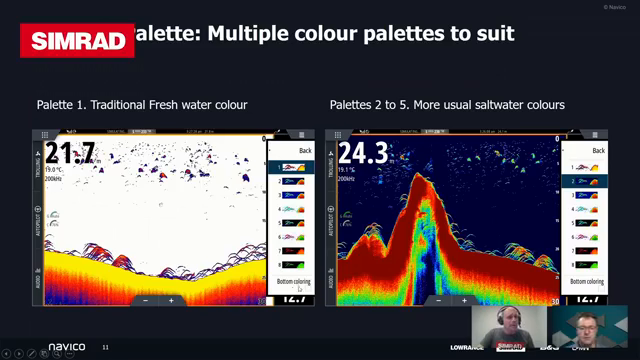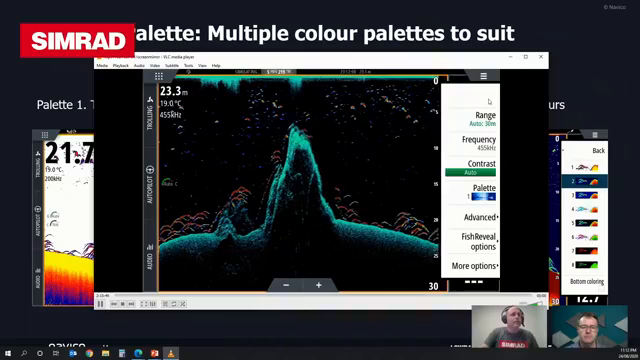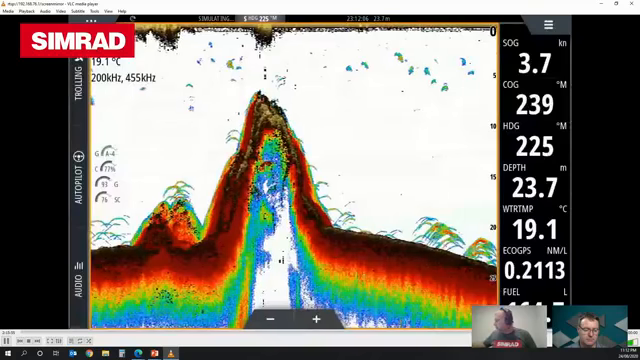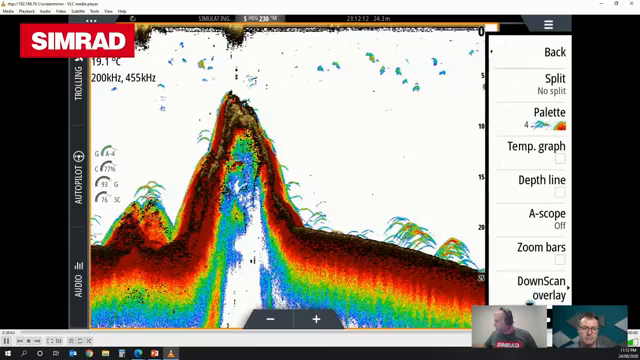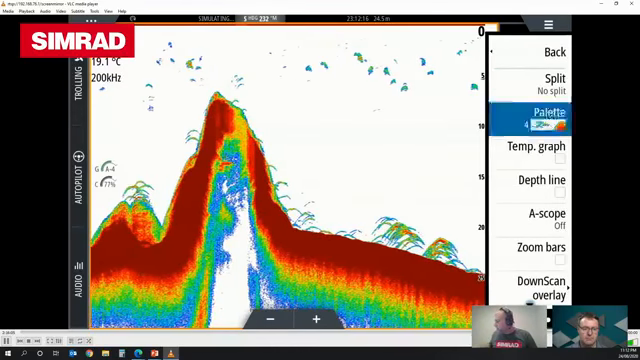You'll also see at the bottom there's an option that says bottom coloring, and I'll show you what that does. I'll just pop my screen back over here again. Effectively, what that does is fill in anything that's below what we call our bottom line. I'll turn the Downscan overlay off, go to palettes, and turn on bottom coloring.